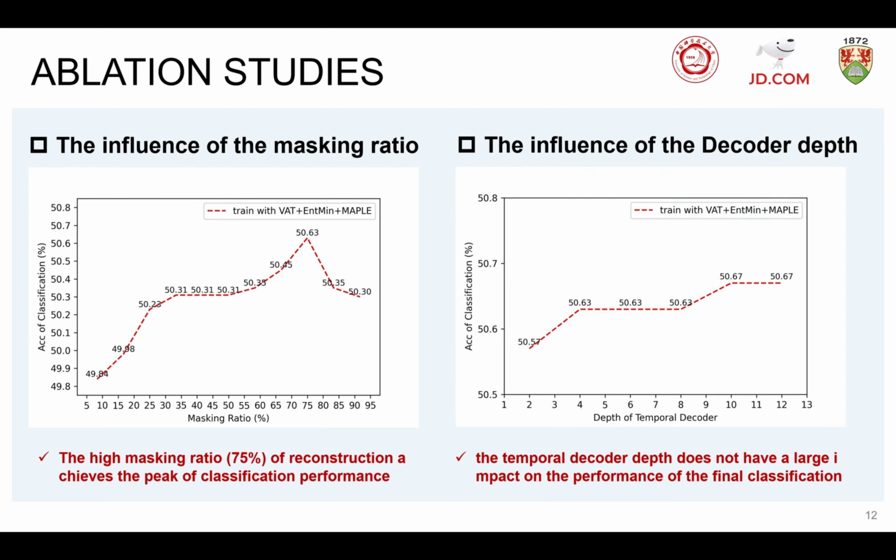The influence of temporal decoder depth is shown in the right figure. It proves that the depth of the temporal decoder doesn't have a large impact on the performance of the final classification. Therefore, a decoder of shallow depth is sufficient to reconstruct the complex sequence.